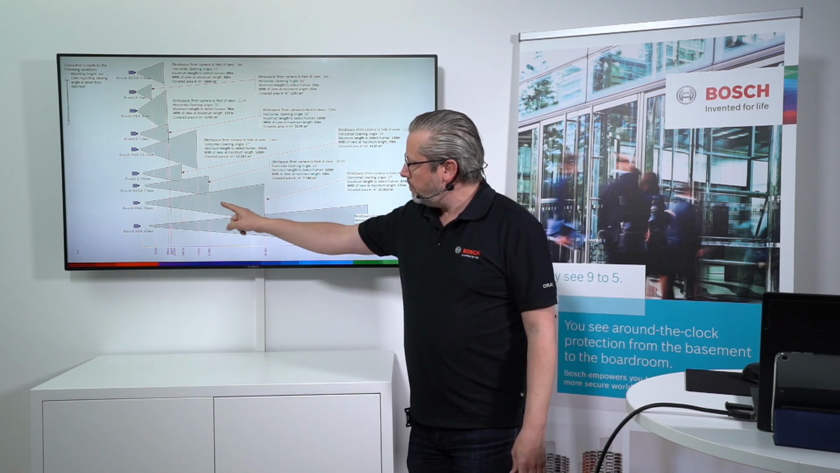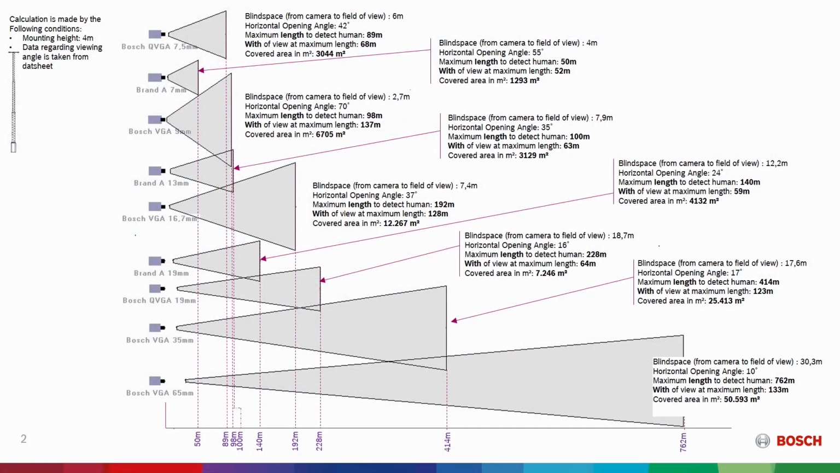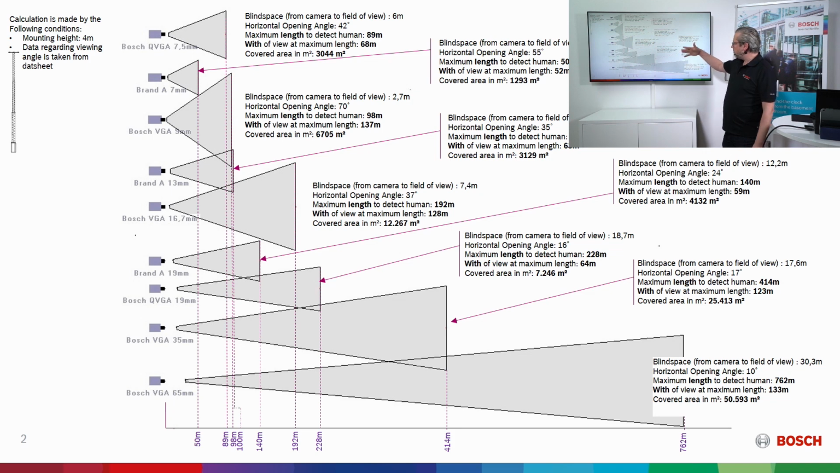So therefore I have this slide just to show you that it's quite a big difference if you compare, for example, two different 19mm cameras, where one is covering 4,000 square meters approximately, and the other one is covering more than 7,000 square meters. Also going into 7 and 7.5mm lenses, one is doing 3,000 square meters and the other one is doing 1,200. So you should look into the price of the product in combination with the algorithm and what kind of coverage you have when you do your analytics. So this is also important when you're comparing different products out in the market.